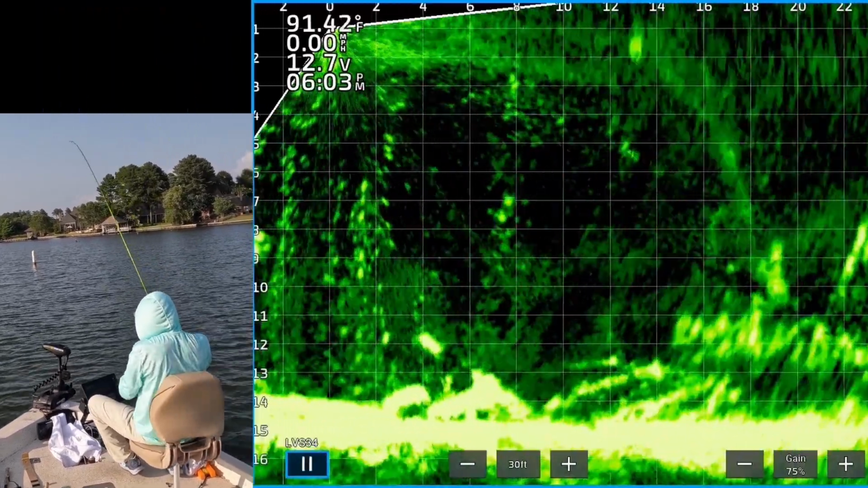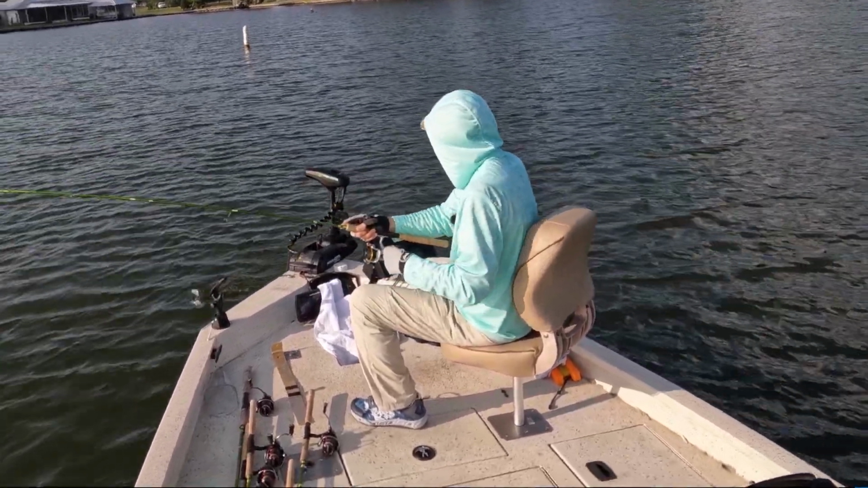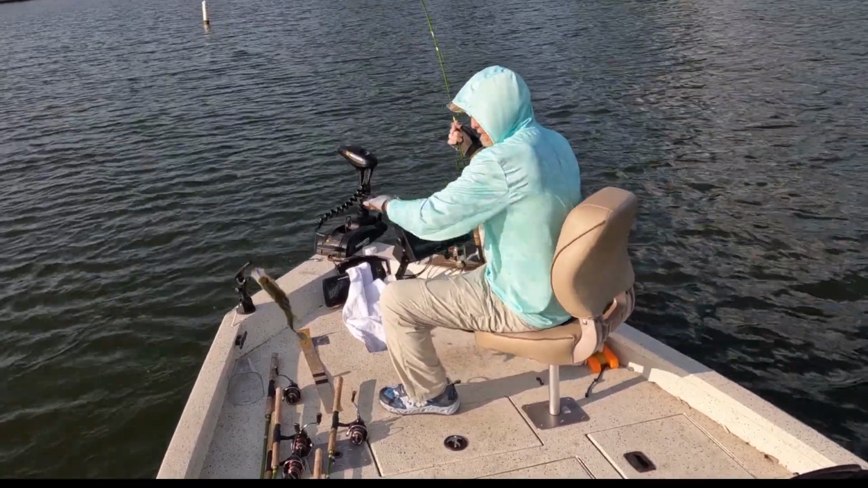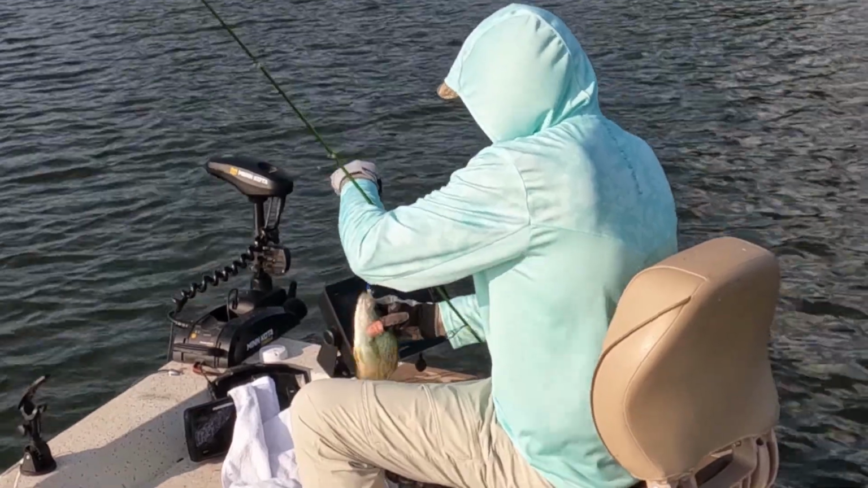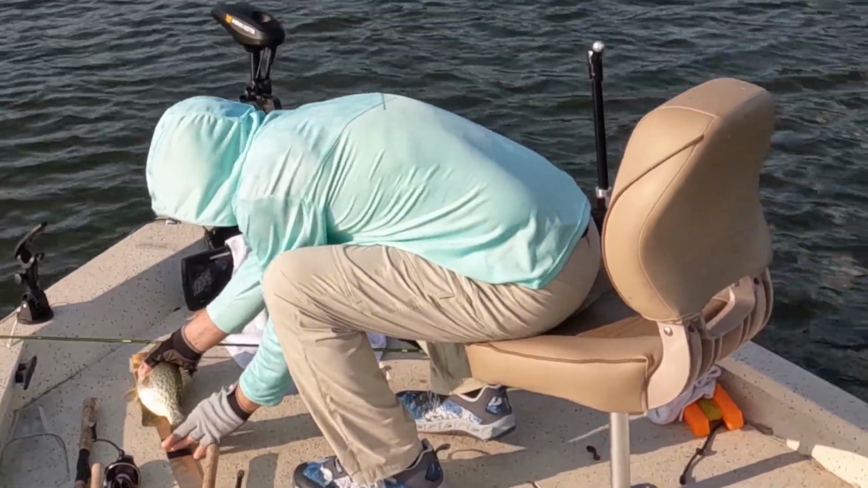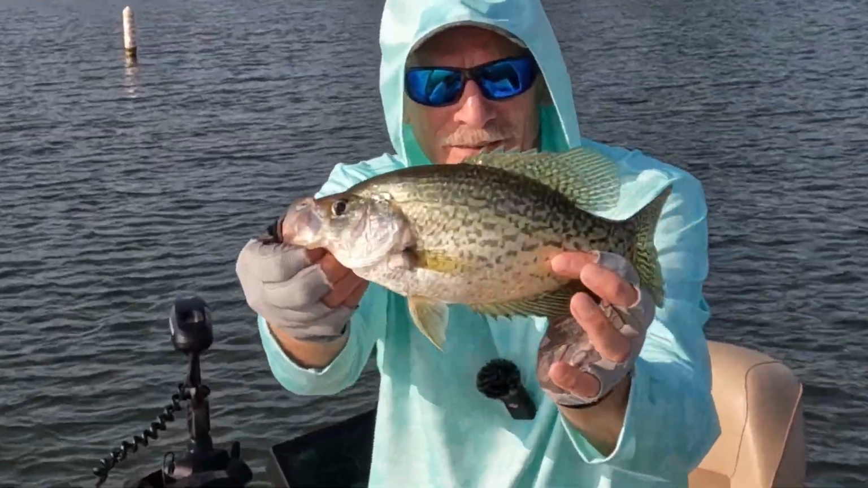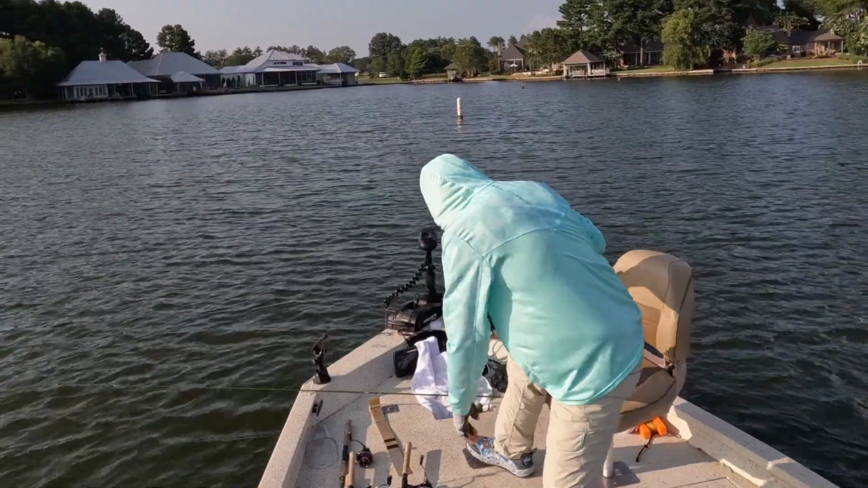There's one, 18 feet out. That's what I'm talking about. It's a little bit better. Right at 13 inches, black crappie, right there. Letting them go today. Oh yeah.